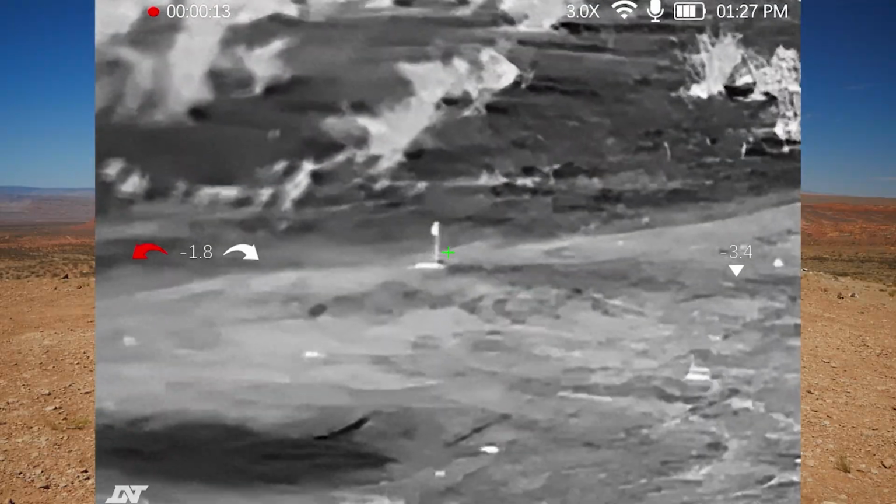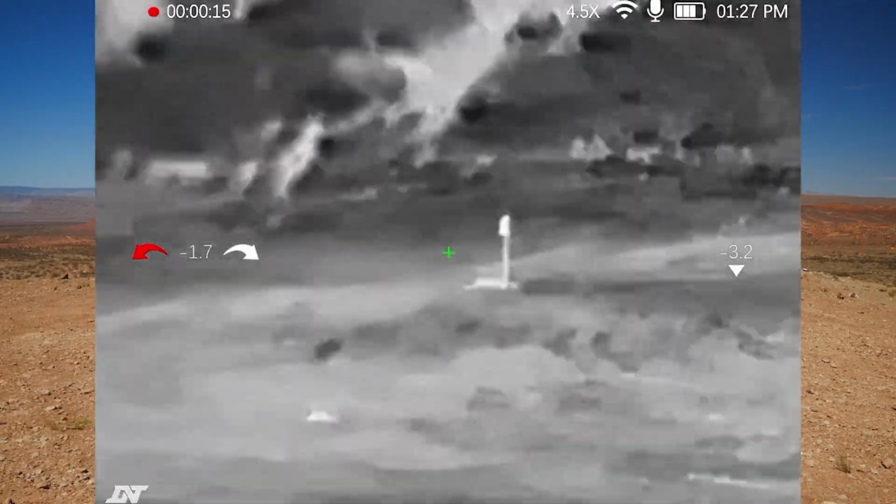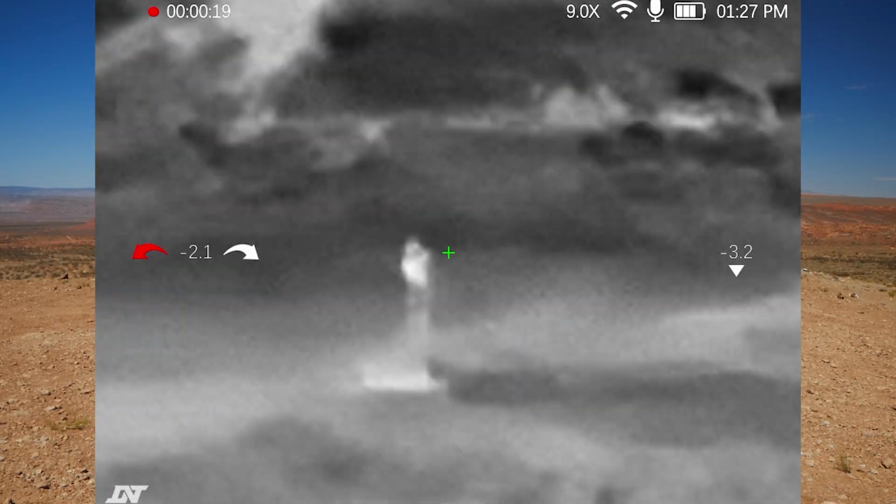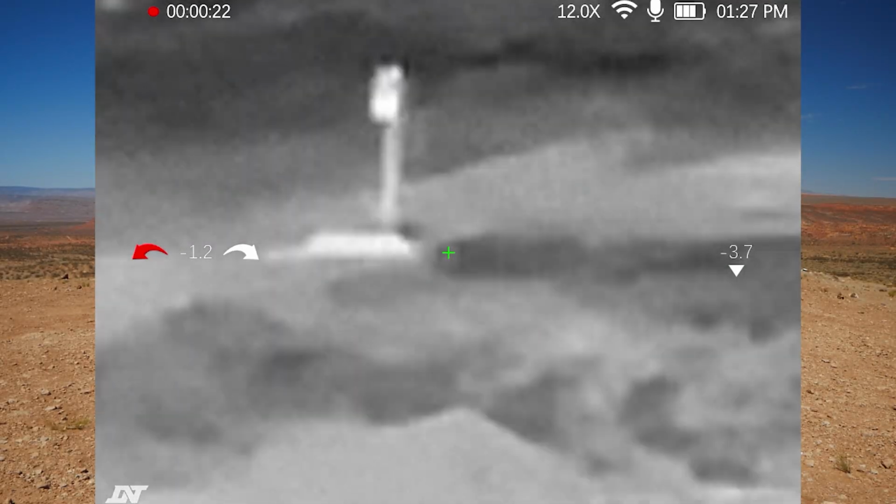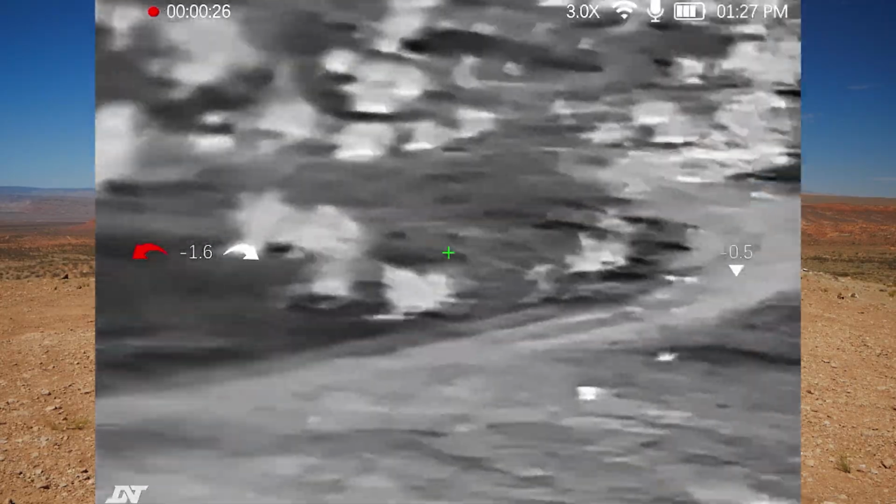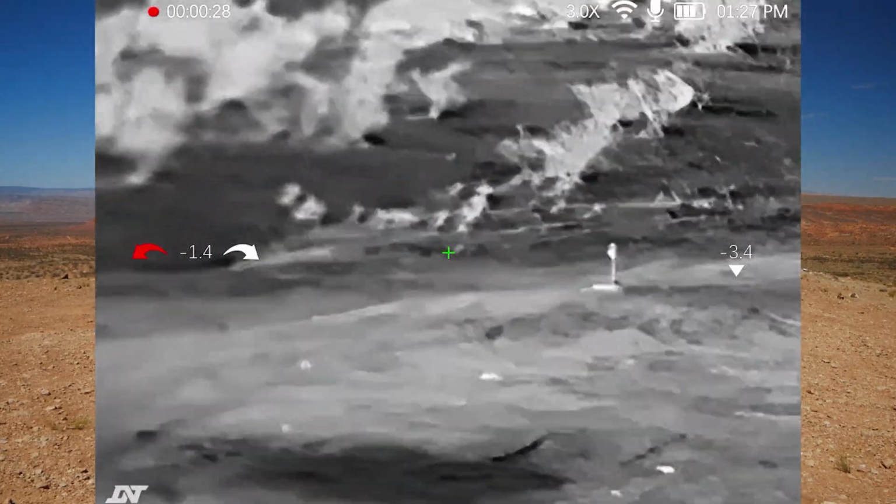So then I could actually zoom out a little bit more, but the only thing you can do is zoom in more. So 4.5, 6, 9X, and then 12X, and then you're back to 3. I would like to be able to see a little bit further out just so you could see more of the terrain around it. I don't know if that's actually something for people that use thermals, but for me personally, I would like a 1X.